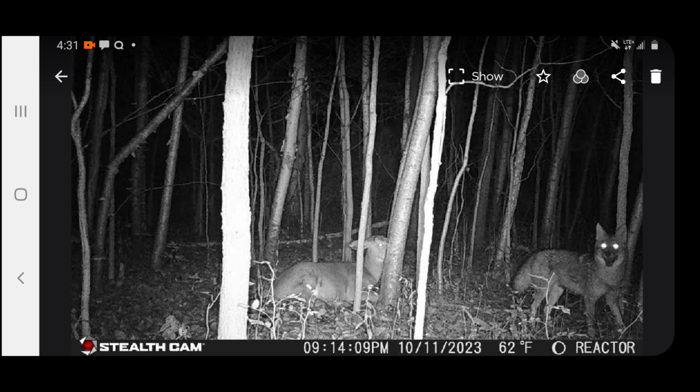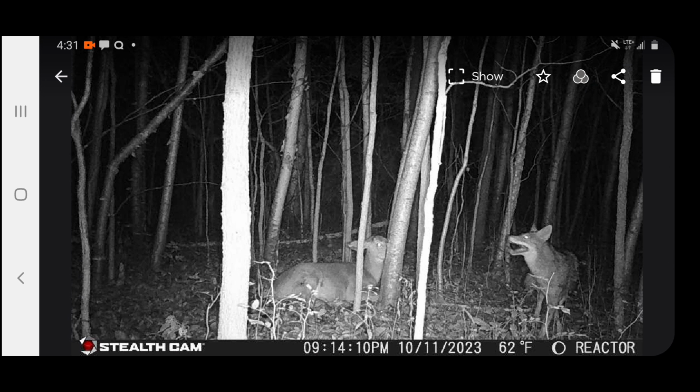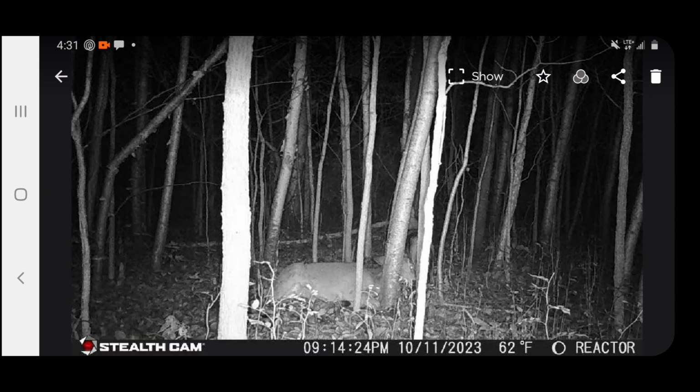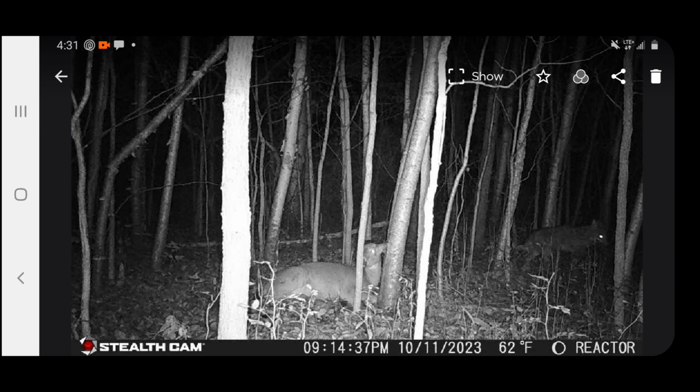Again, coyote sees my camera. And he's looking up a lot. I noticed that in a lot of the pictures. I'm wondering if he hears my little flying squirrel dude above, or if he's trying to smell something. Not too sure. If he can smell my stand. And he's going back in. Looks like he's chewing on the leg.